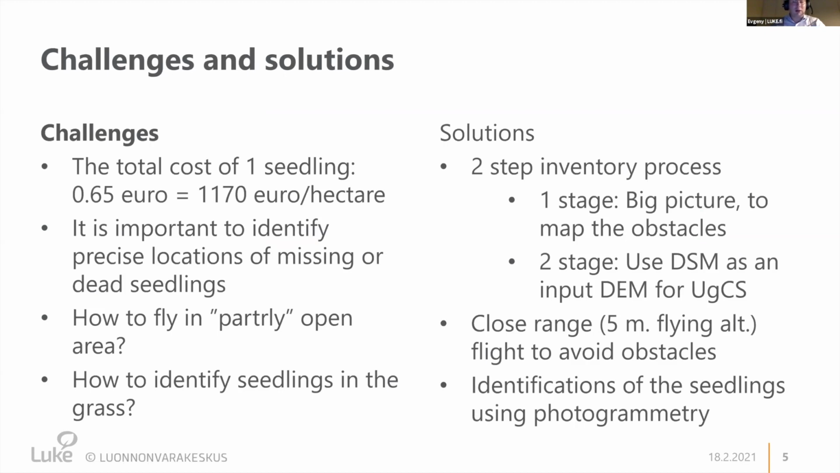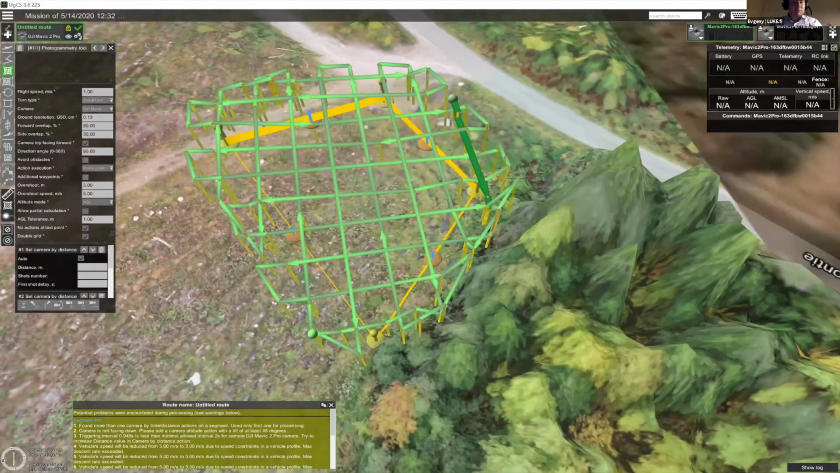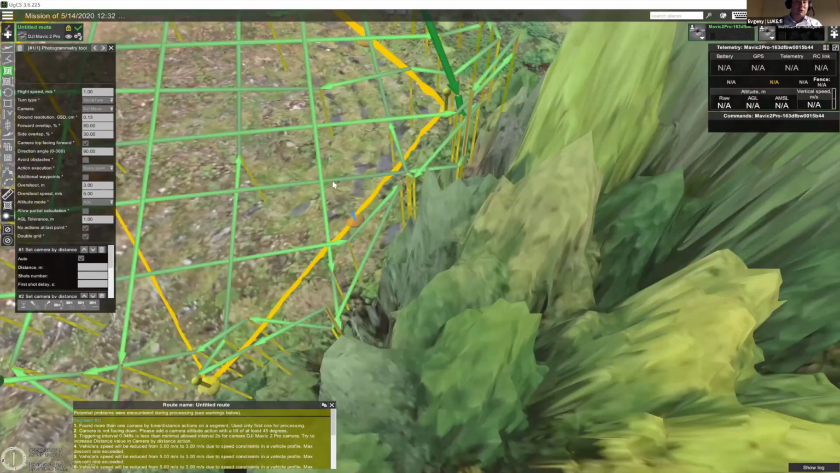In my case, I used, for example, Mavic 2 Pro to fly very close, up to 5-meter altitude, for photogrammetric purposes. And how to do it? You could get, for example, this after the first flight. You can see we have the digital surface model as the input data, and I just zoom into it. You see very clearly.